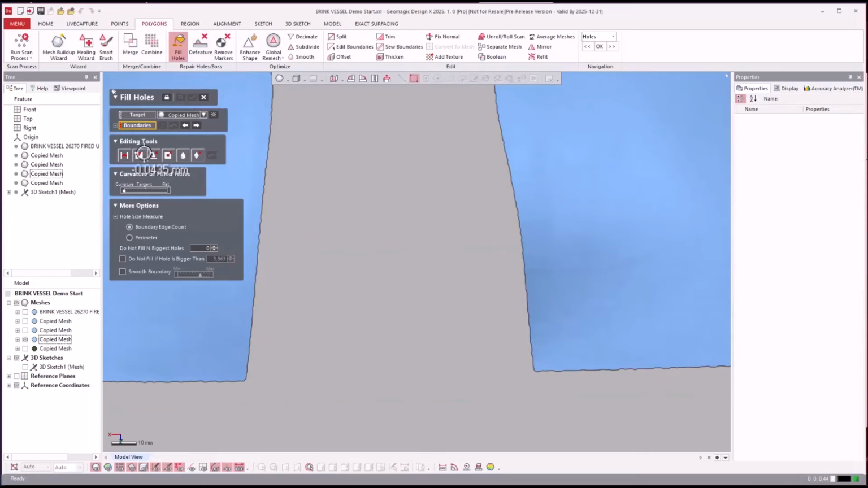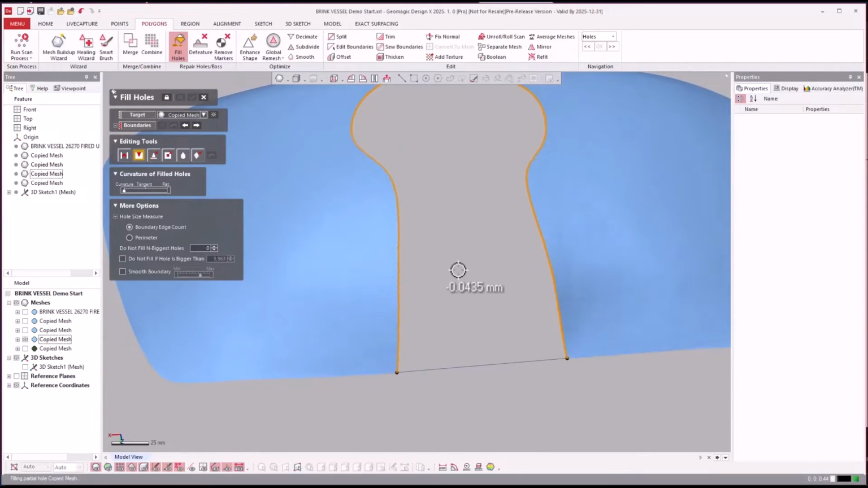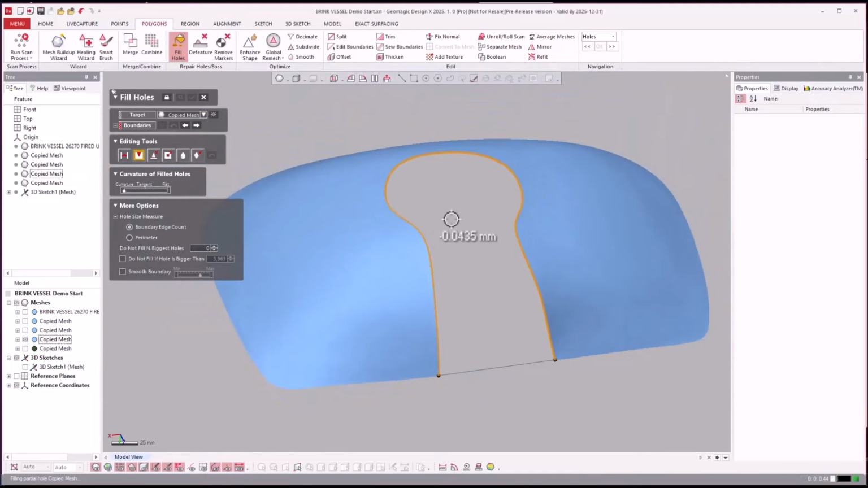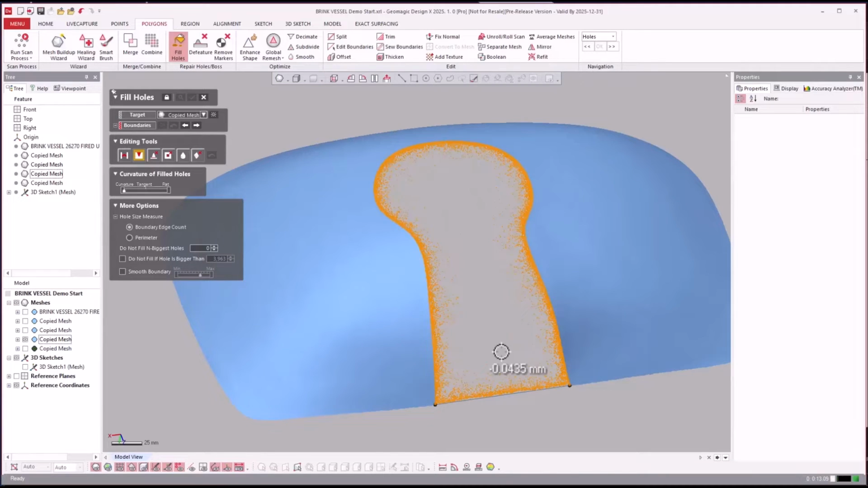Now if I come over to hole fill, we can do a big partial here on the side. Like that. And then you'll see that we might need to do a little bit more after we hole fill it.